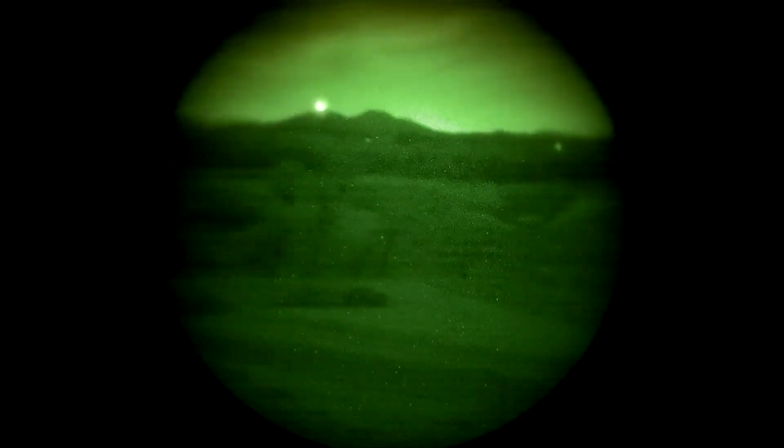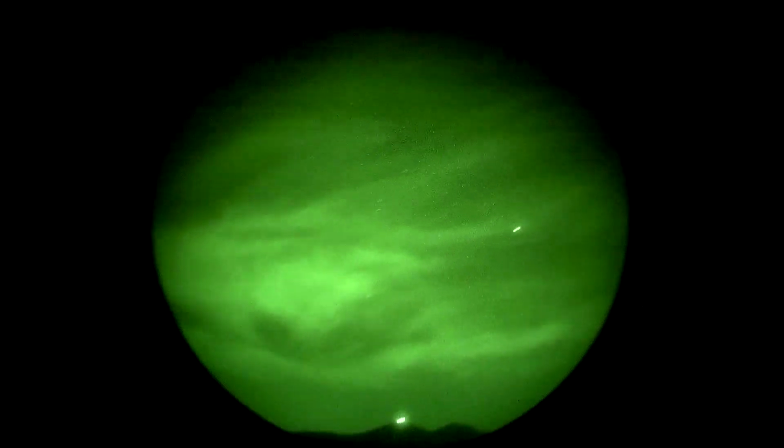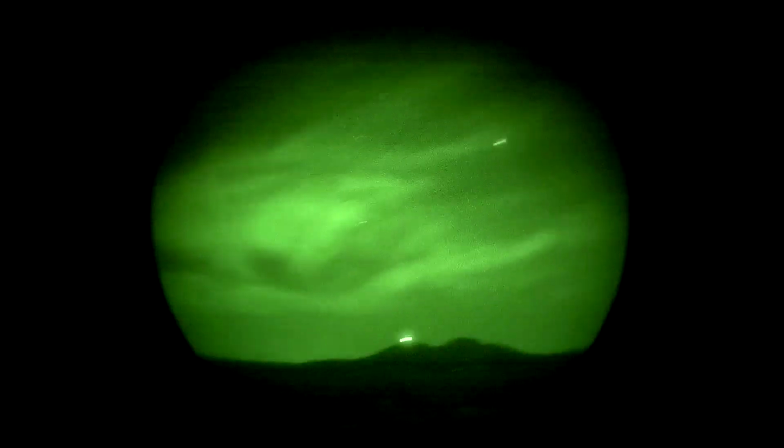Right now, light conditions, there is no moon, only stars. There's some ambient light from the city over there, but other than that, not a whole lot of light to speak of. So we will do some comparisons.